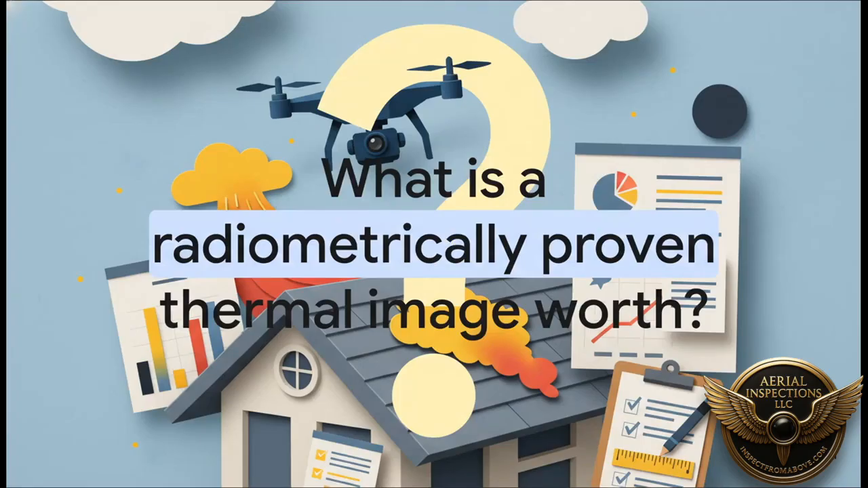Which really leaves us with one last thought. We've all heard that old saying, a picture is worth 1,000 words. But after seeing all the science, the procedure, and the proof that goes into making one, what do you think a radiometrically proven thermal image is really worth?